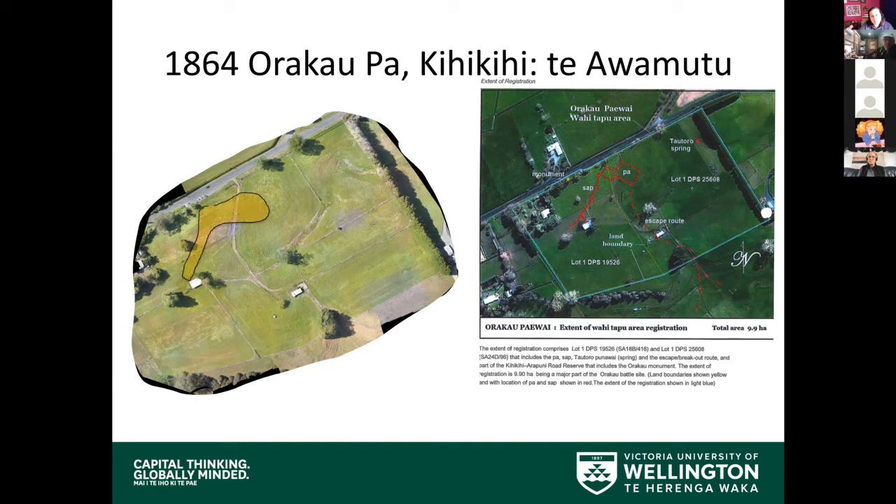Best estimates show they think it's somewhere around about here, which means that this area here, we'd learned from our earlier ones with the urupā back in Te Ore Ore to actually map the area well before we go in. So we actually had the map. So we knew that this area in here would be an area of concern or interest where we should be focusing to try and check whether some of those assumptions about where the Pa was were correct.